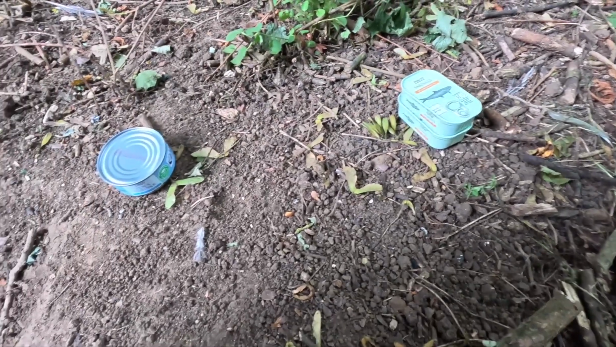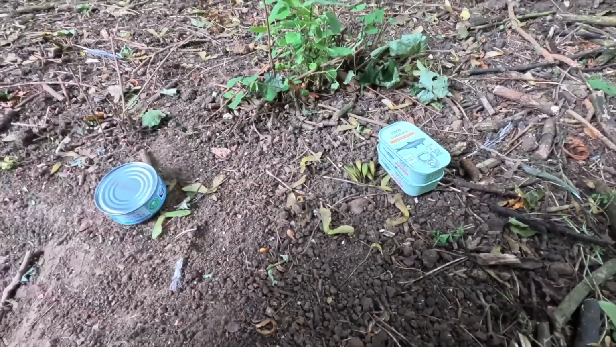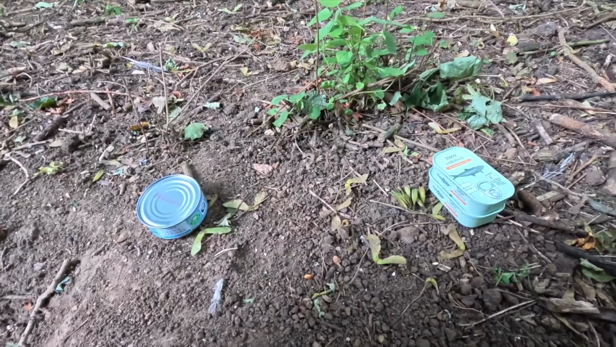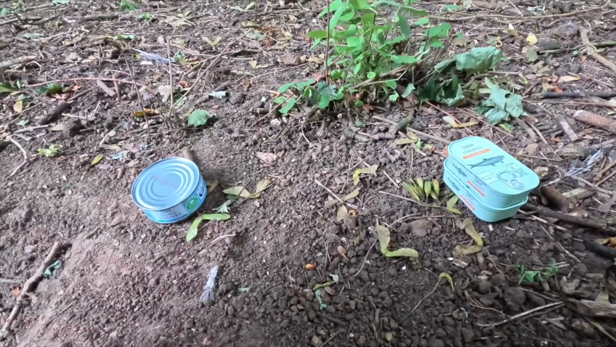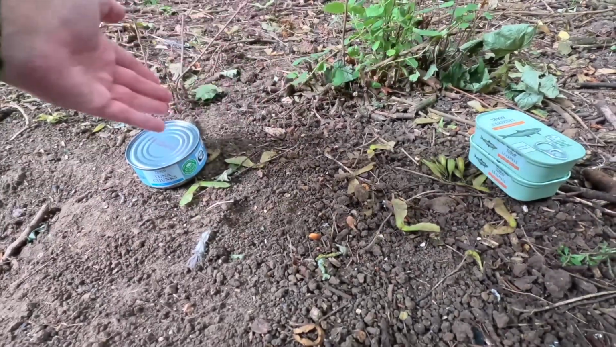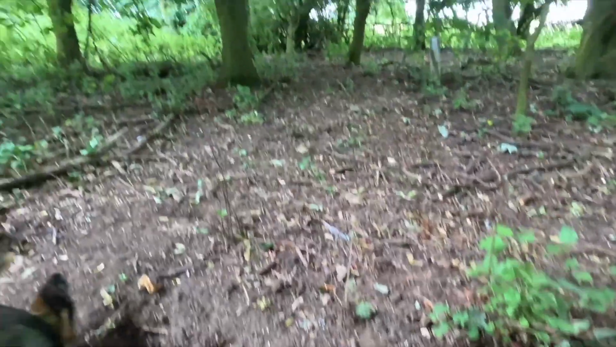I'm hoping we're going to get some kind of bird come down to take the sardines. This is going to be interesting. Will the badgers like fish? Will the deer like fish? Will the fox come over and have fish? Will rats come and eat the fish? We don't know. It's an experiment, so we're going to open these cans, keep them a distance apart, and see what happens. What shall we say, 2 or 3 days. We're not going to come back to the woods, we're going to leave it and see what happens.